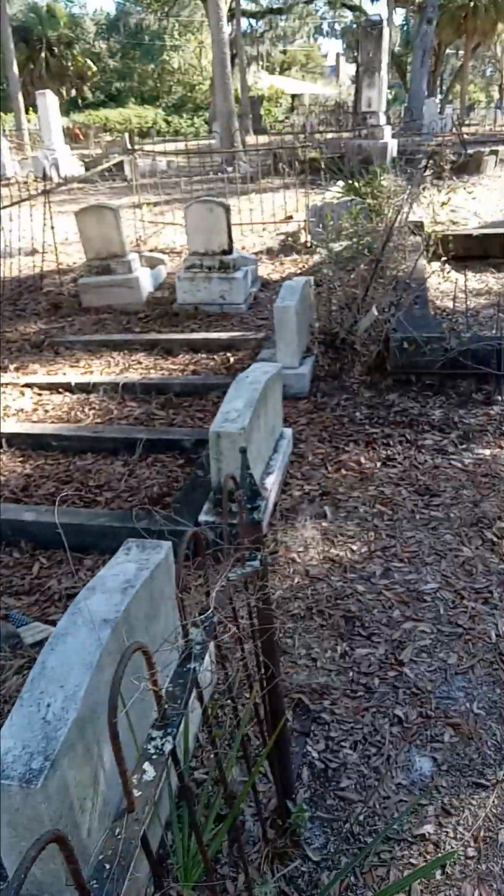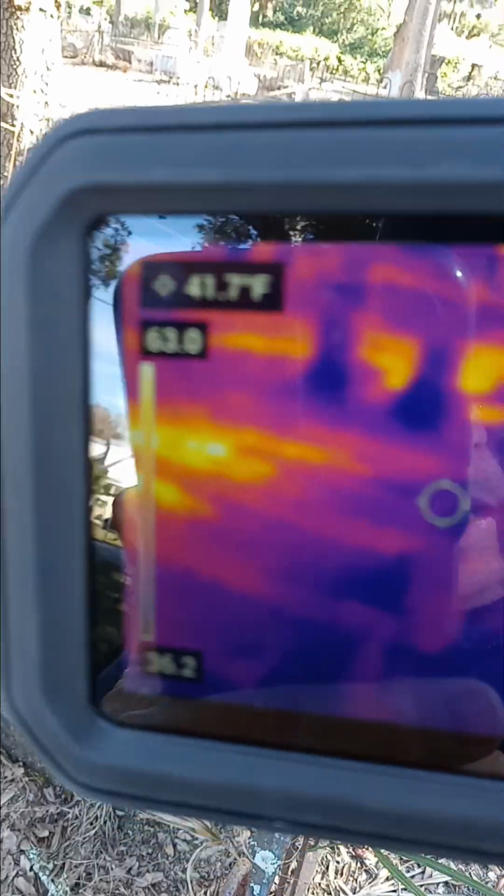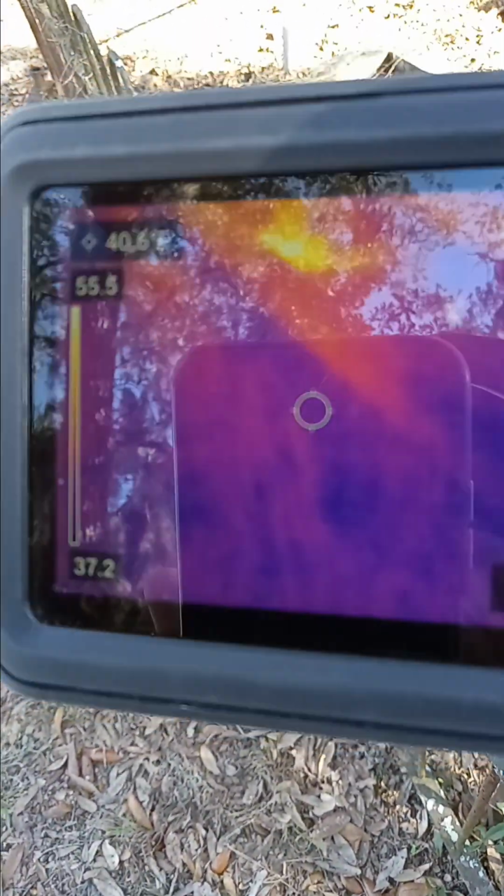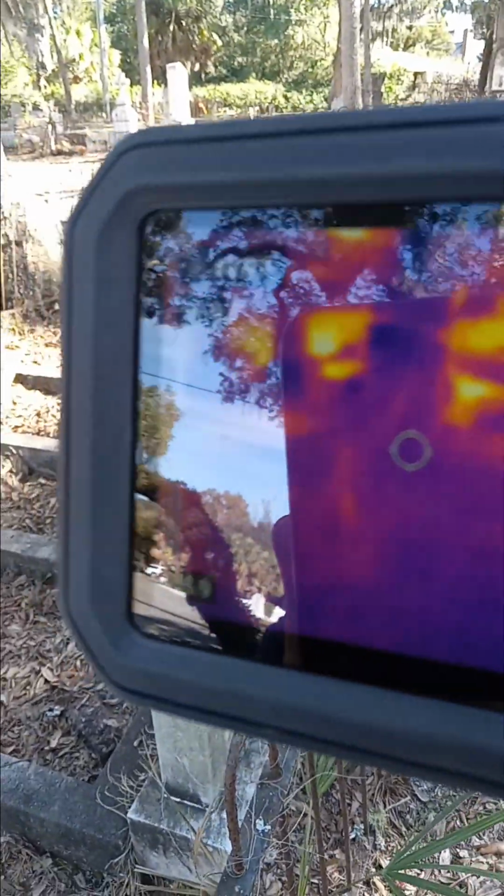All right, you see where I'm going to be looking now. I'm in pretty much all shade with the camera and with the C5. It gives you the best photos for the people at home. And me looking through a camera screen of a C5, I'm actually looking at two screens. This screen and the screen of the C5, Flare C5 thermal camera. Yeah, nothing here. No warm areas rising up from the ground.